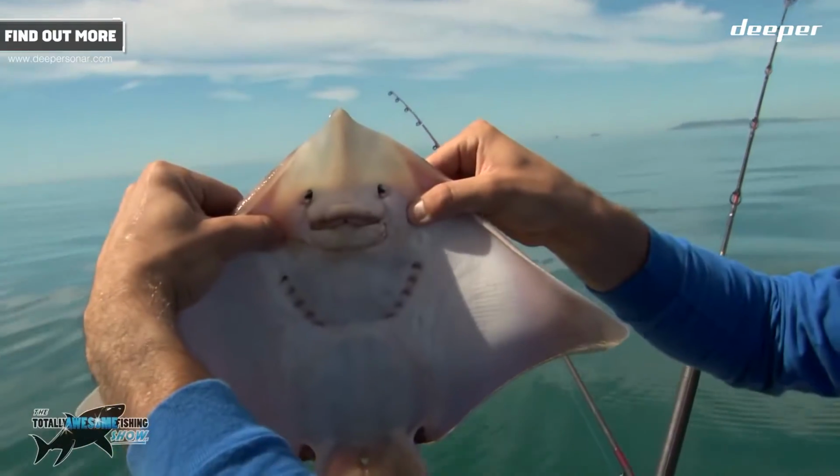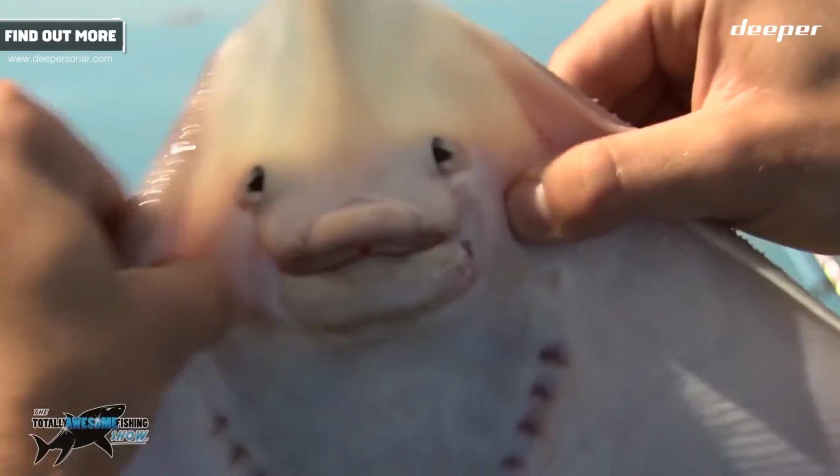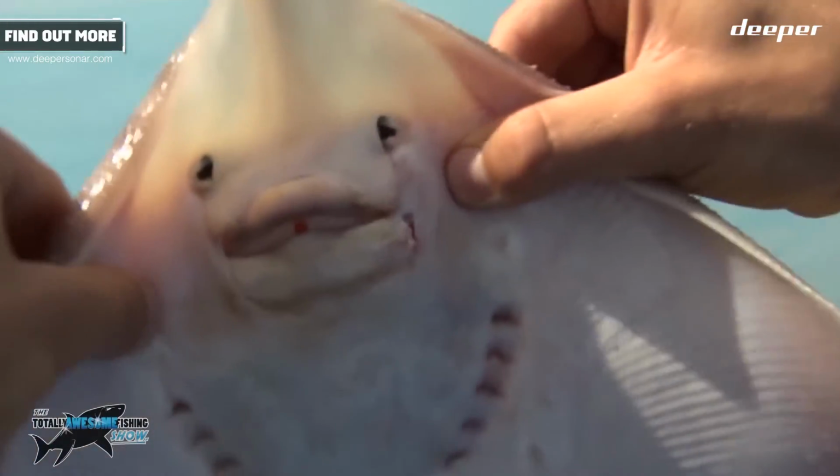And that's their crushing molars, as they call them. I've got my hands just in between the kind of the cheekbones really here. There's a bone here, a bit of cartilage or bone.